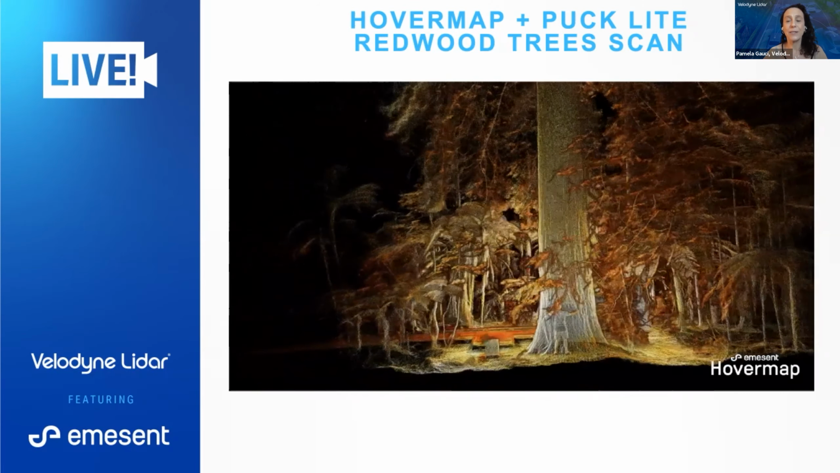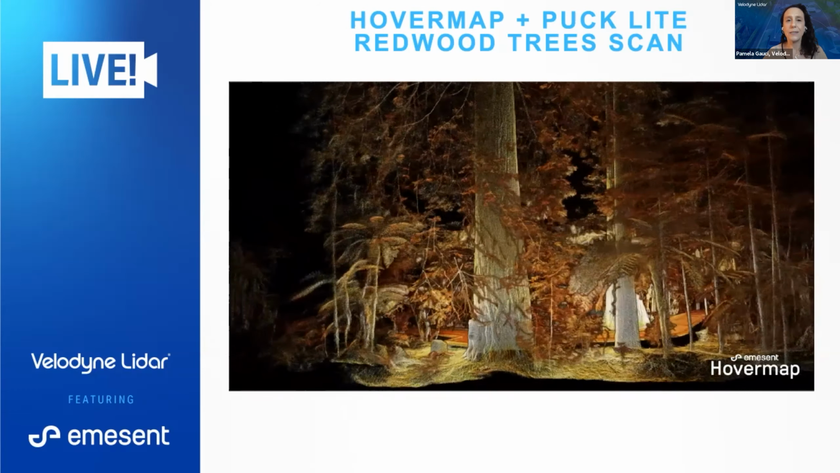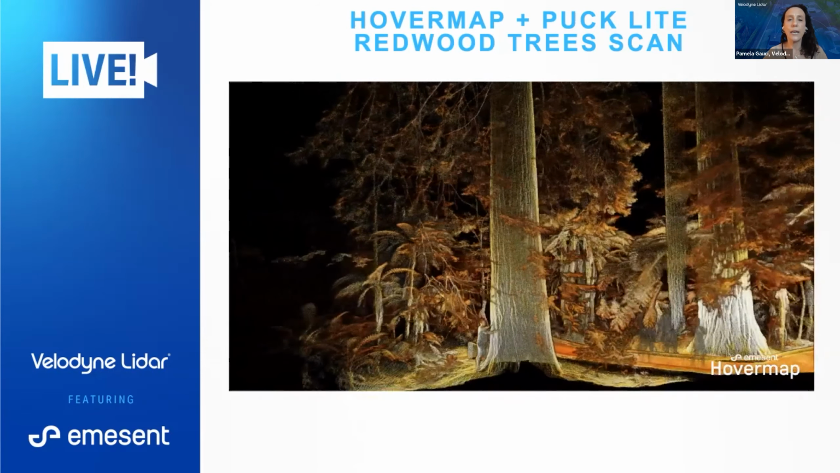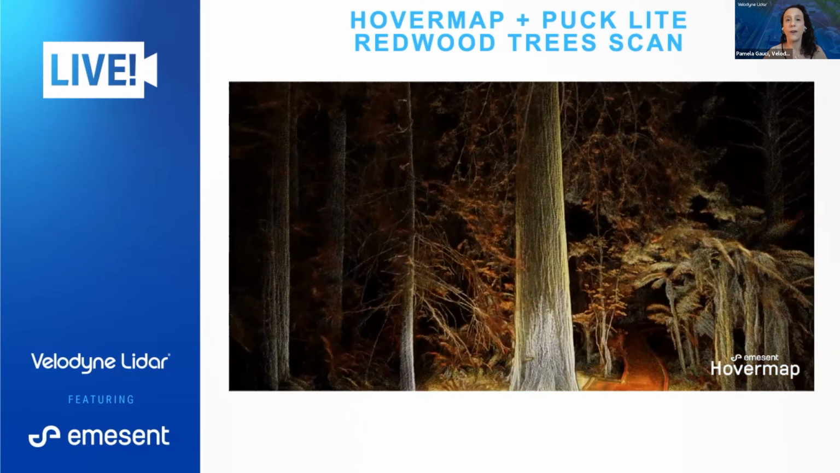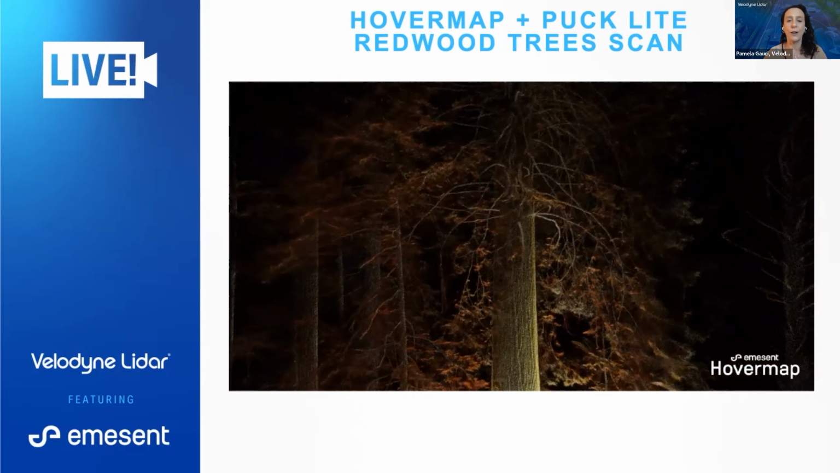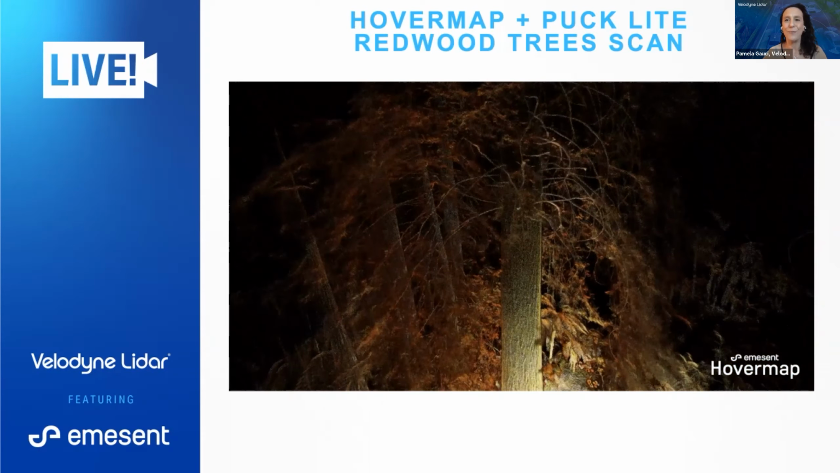So this map is beautiful, but it's also incredibly detailed and highly accurate. So you can easily see how Emesent's Hovermap scanner can play a critical role in protecting our natural resources and our environment. And some examples of that would be managing the health of our forests or monitoring erosion across coastlines. And Stefan will be talking to us about some of the other kinds of use cases shortly during our interview.